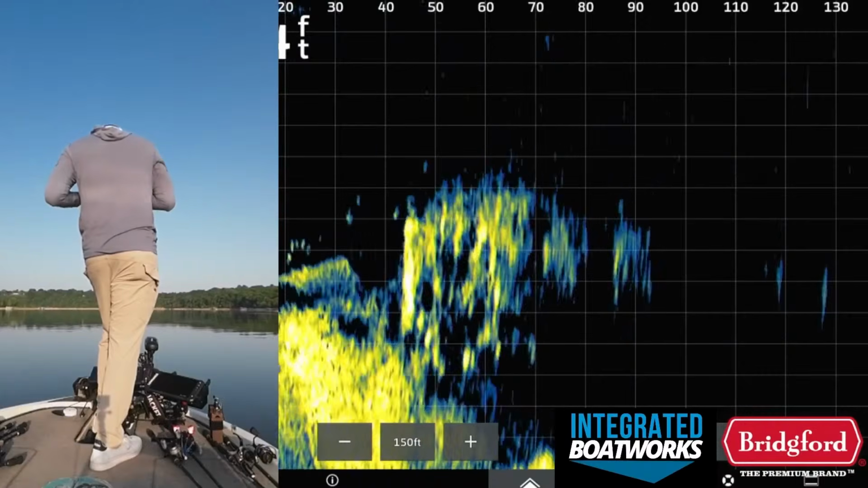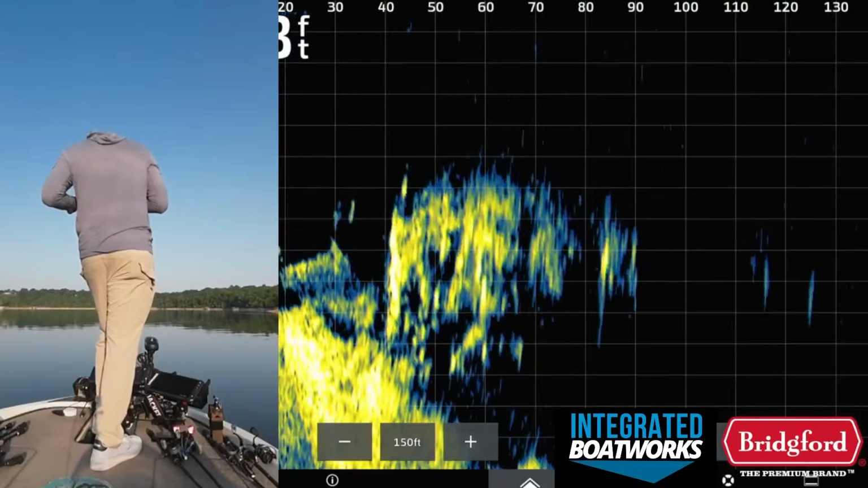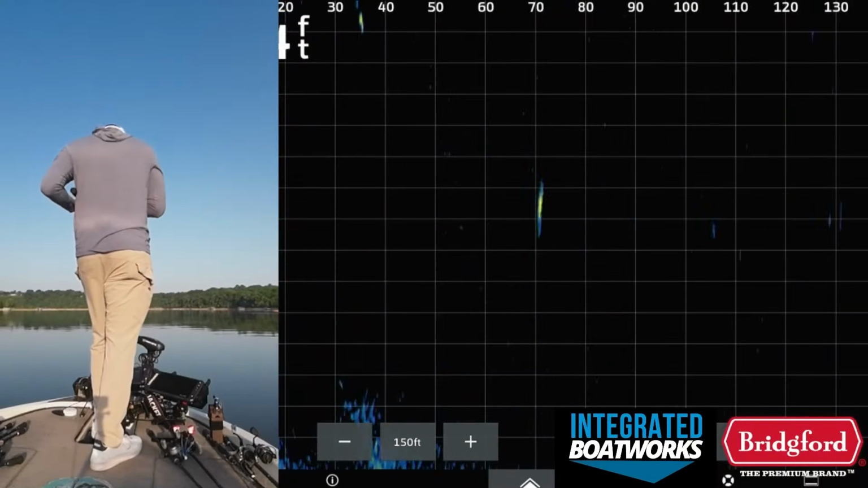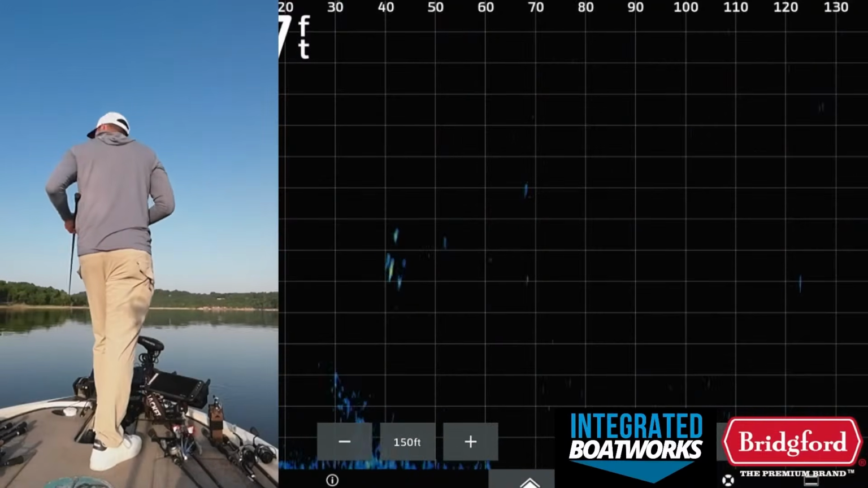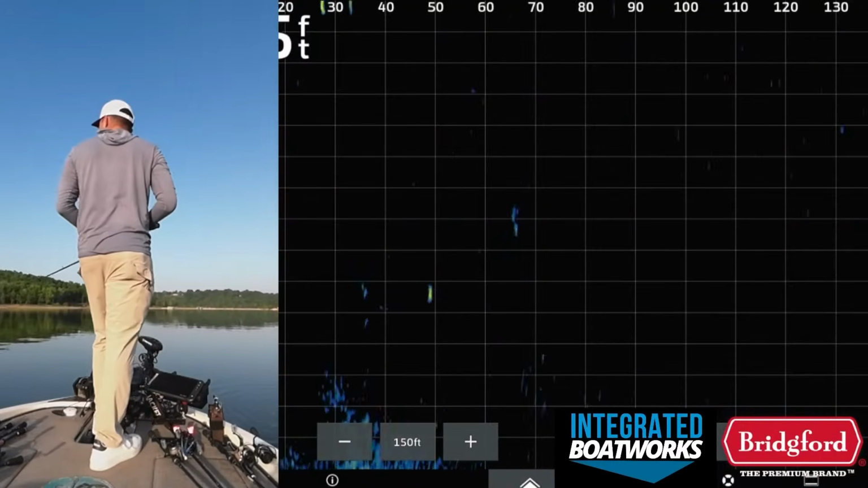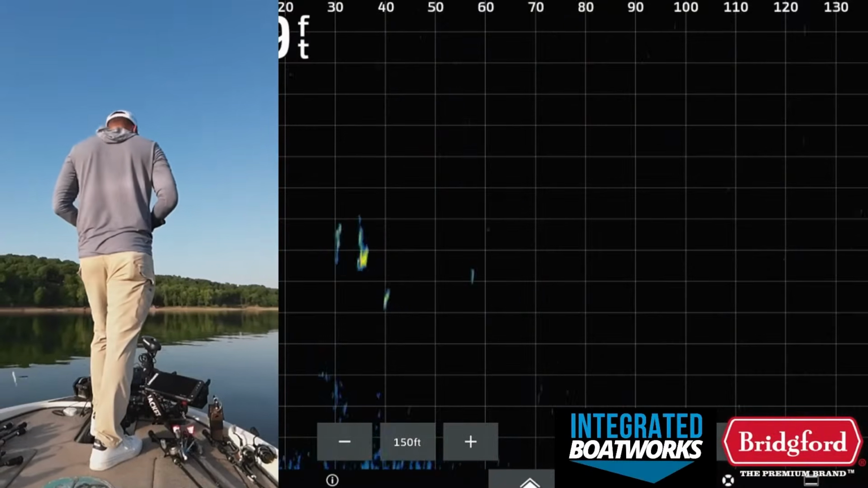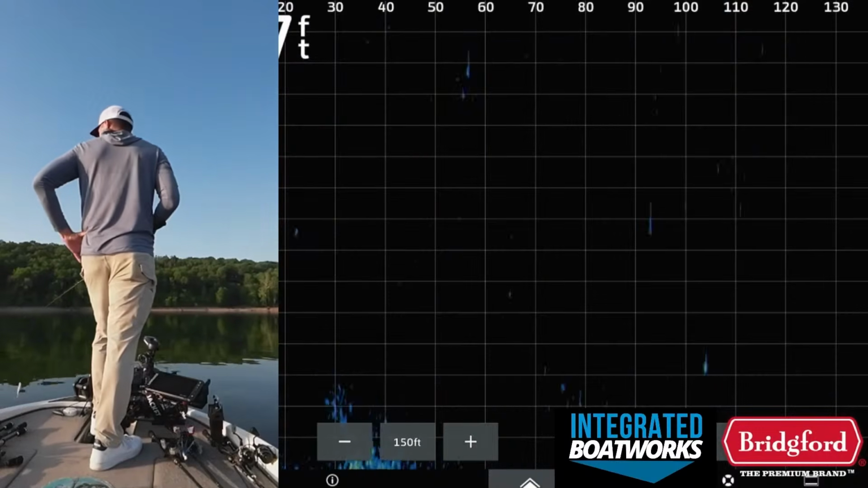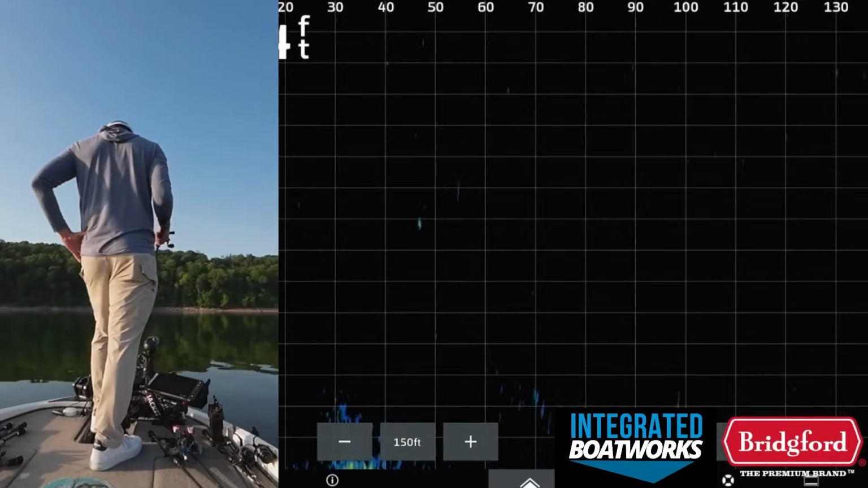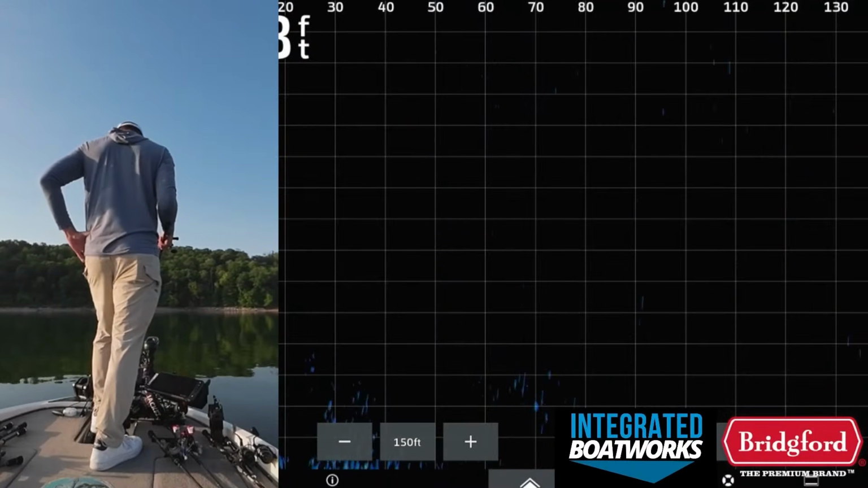Just follow my bait down. Just not eating it. Okay. Let's get out here on these schoolers for a second. Just for a second, and then we're going to keep graphing. That one school that I had found moves so fast. It'd take but a minute for it to move.